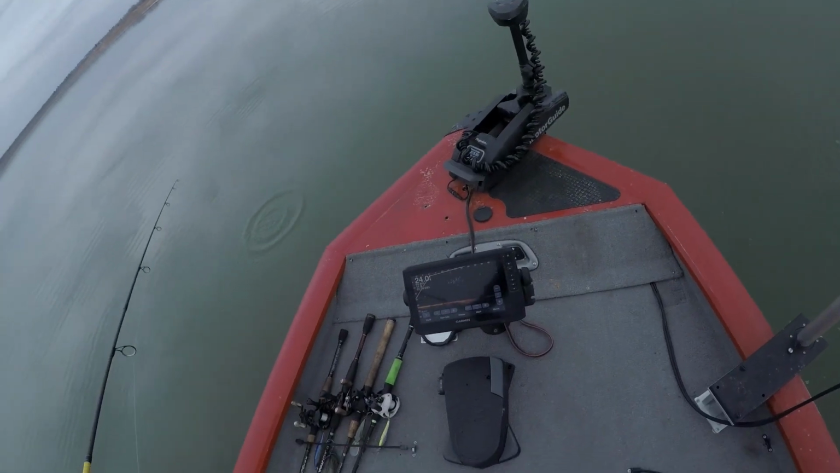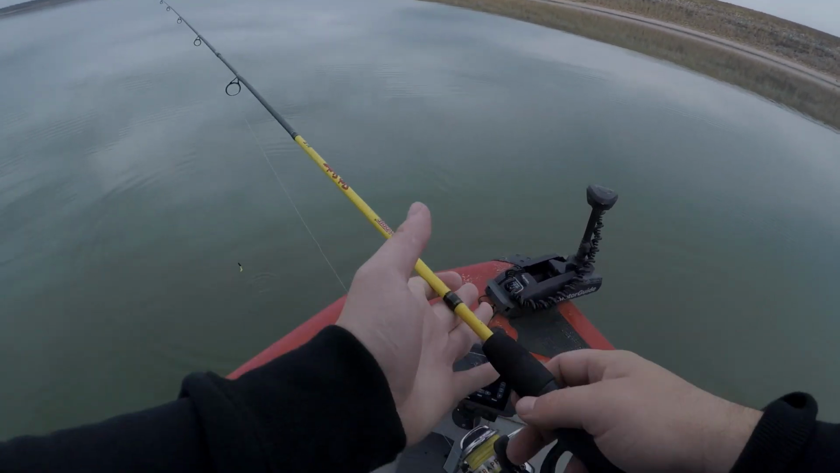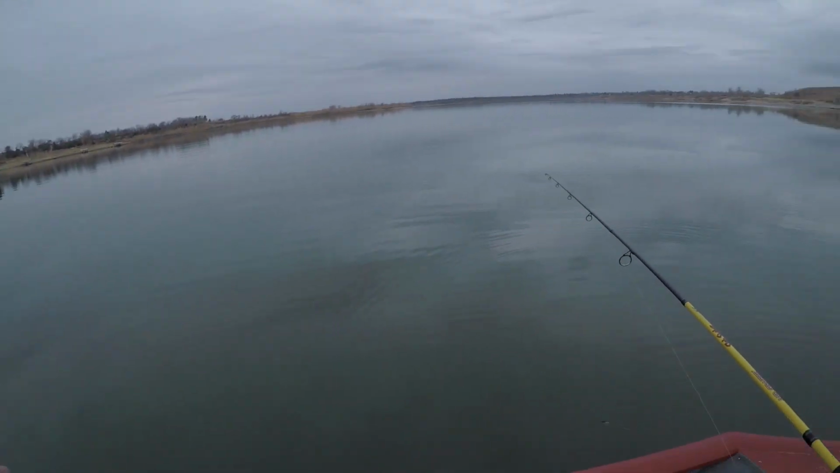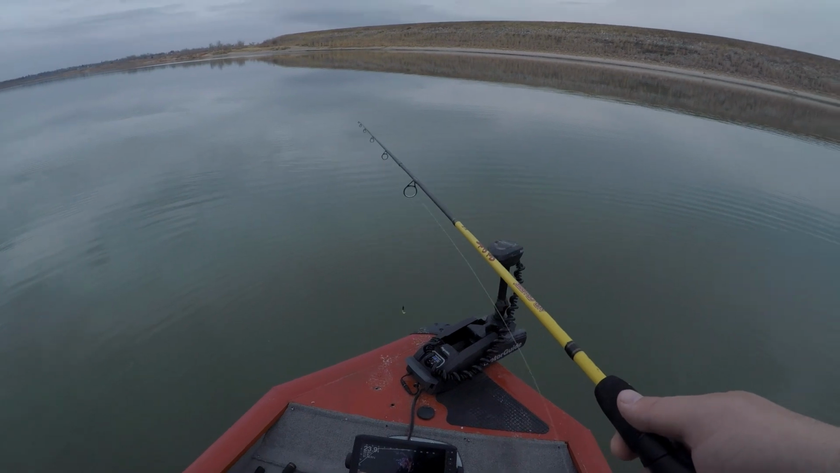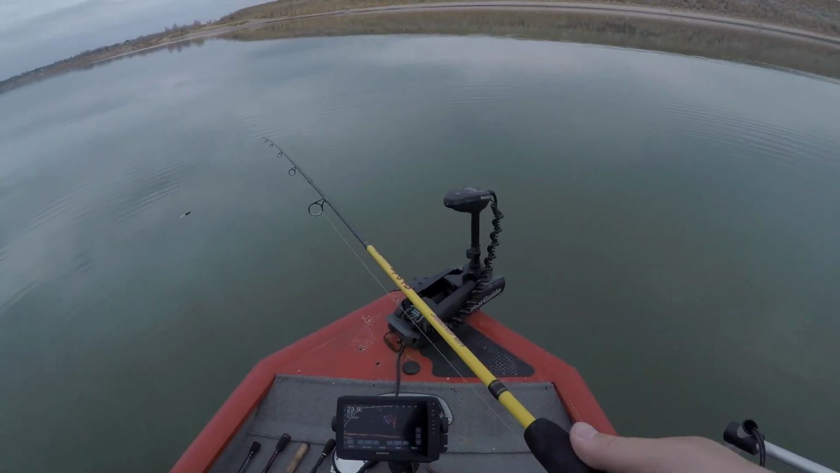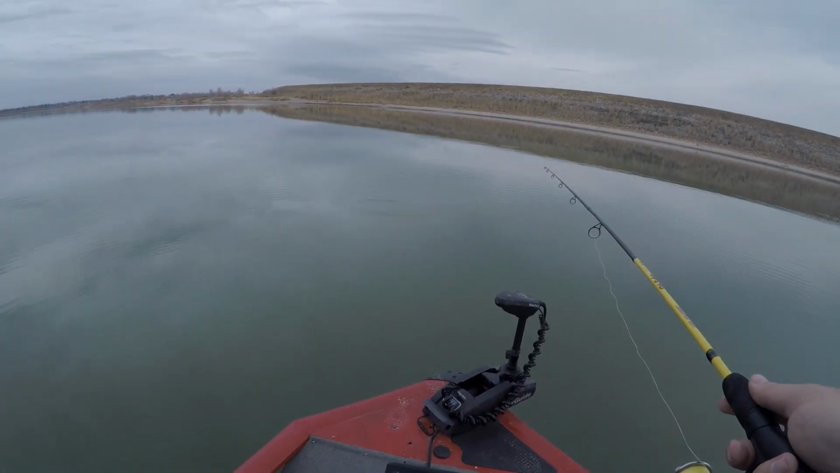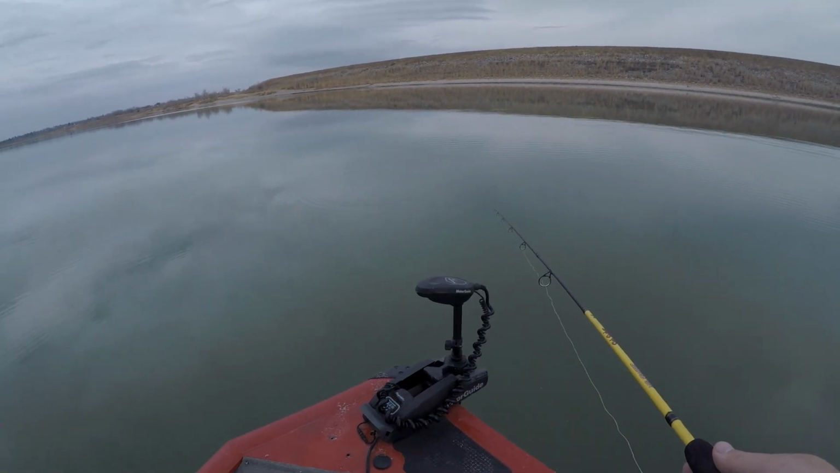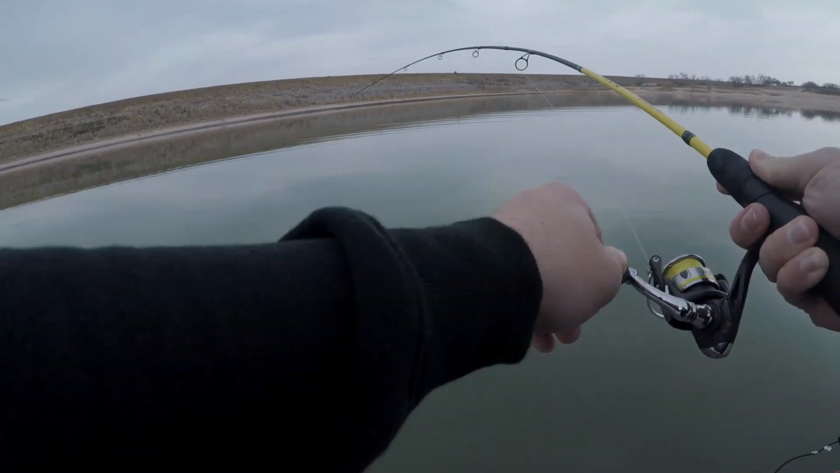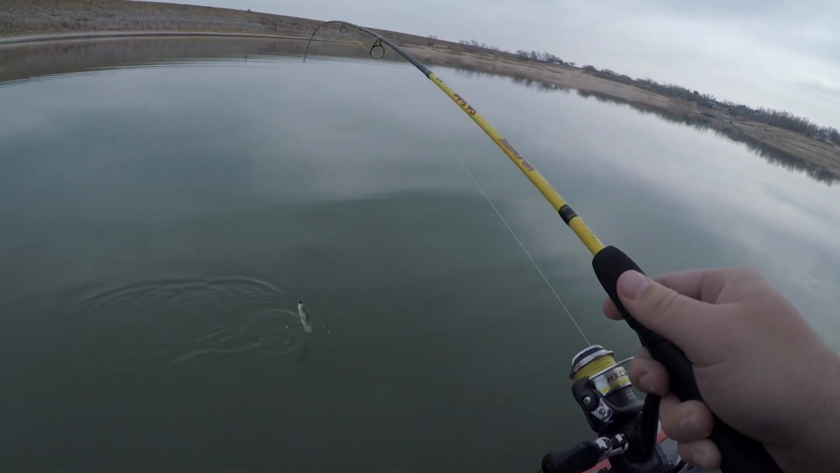But I found a new tree, a new piece of structure on this lake that I can catch crappie out of. Now that I have this piece of structure, I can check it out any time of the year that I want to. It's all marked on my graphs. Summertime, this may be a hot spot. Wintertime, this may be a hot spot. There's no telling. So now it's up to me to figure out how to catch some of these guys. Got him. Oh, he's a little better. I thought he was. He's just another little guy.